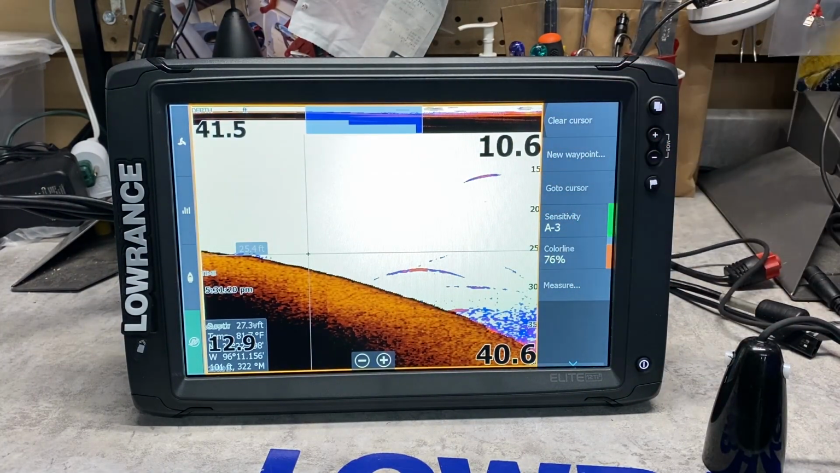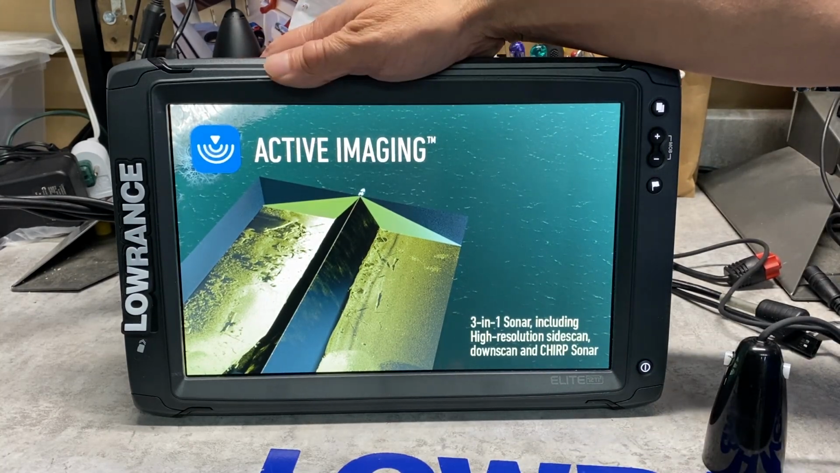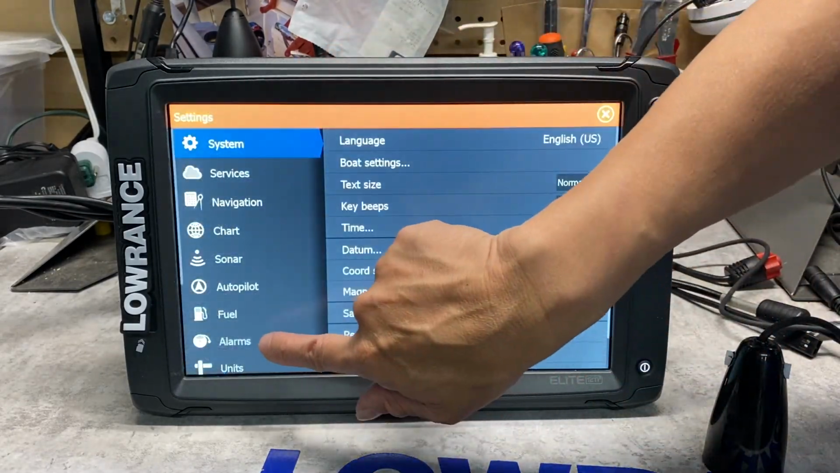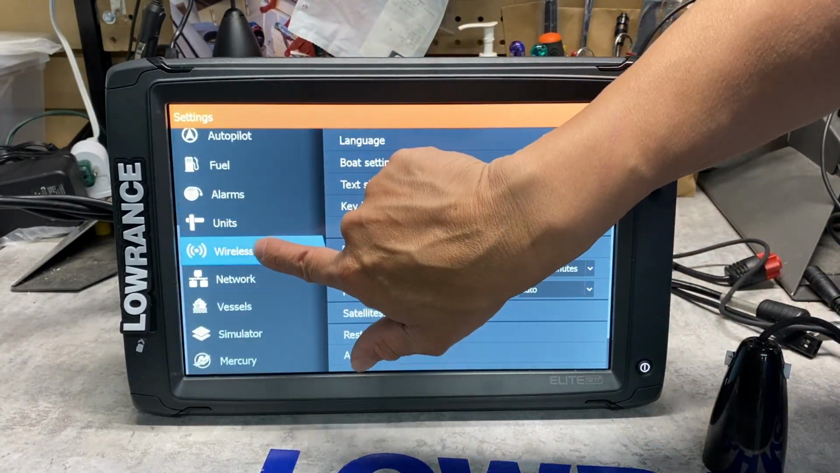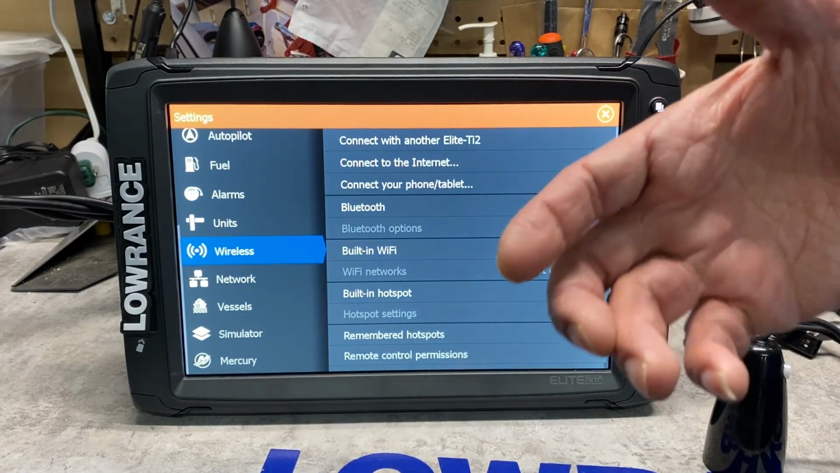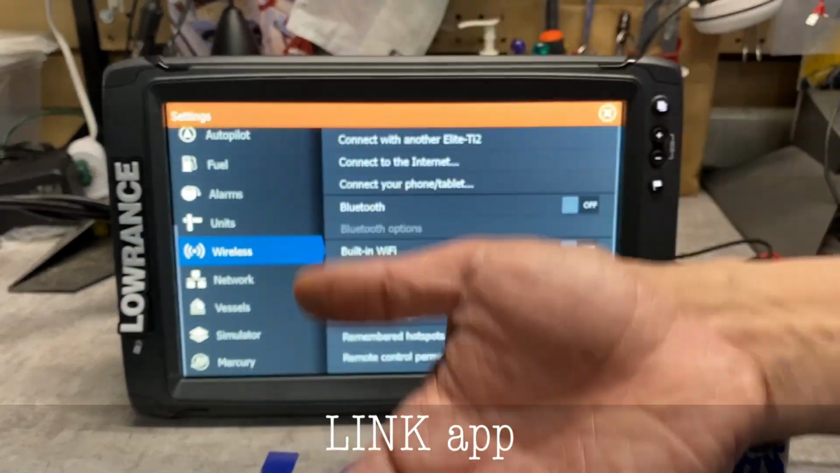They're very, very powerful. Now, a really, really awesome feature if you want to upset all your friends with their $2,000 flashers is the Bluetooth mode. I hit the page button, I hit the gear button, I hit the wireless button, I take my fancy cell phone and I connect it to this unit, and on my cell phone I would have downloaded on the App Store for free the Link.